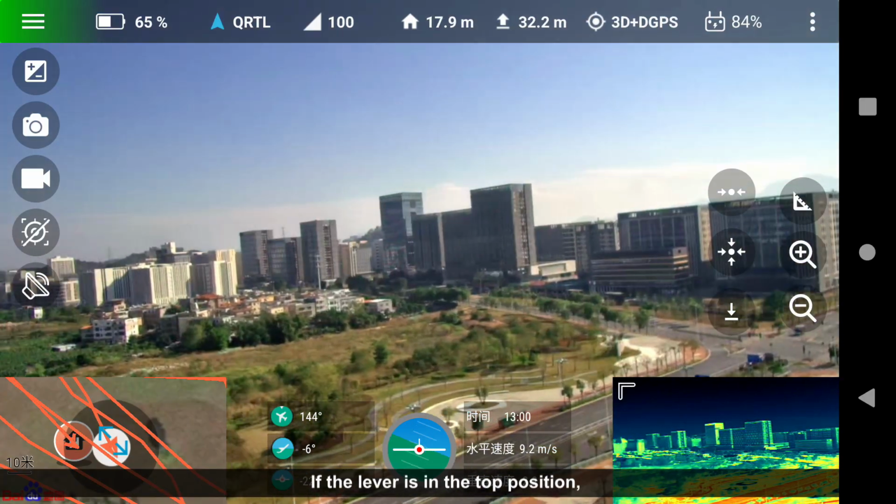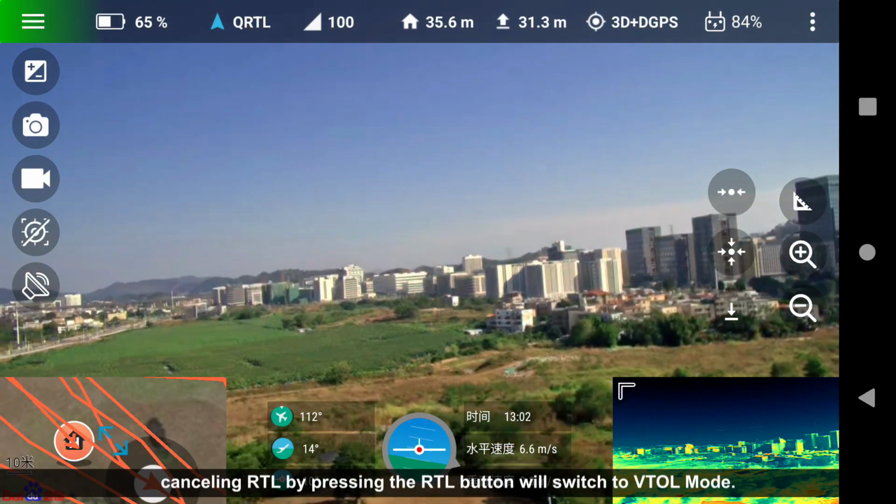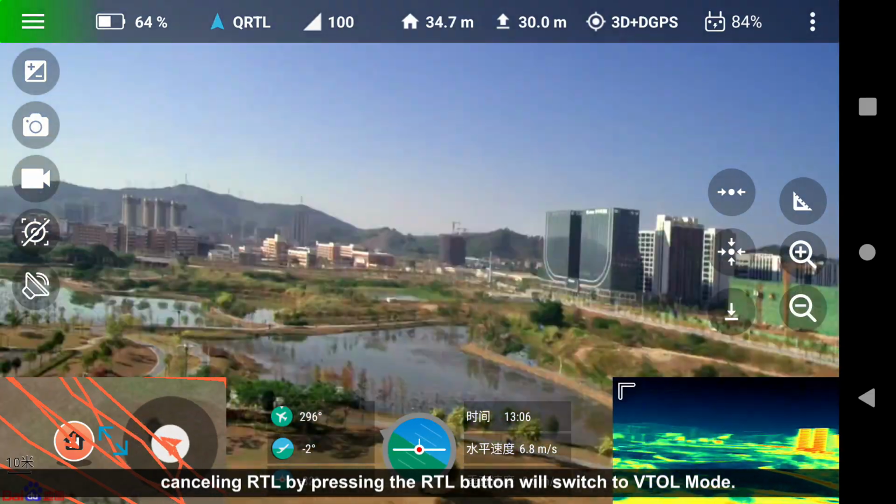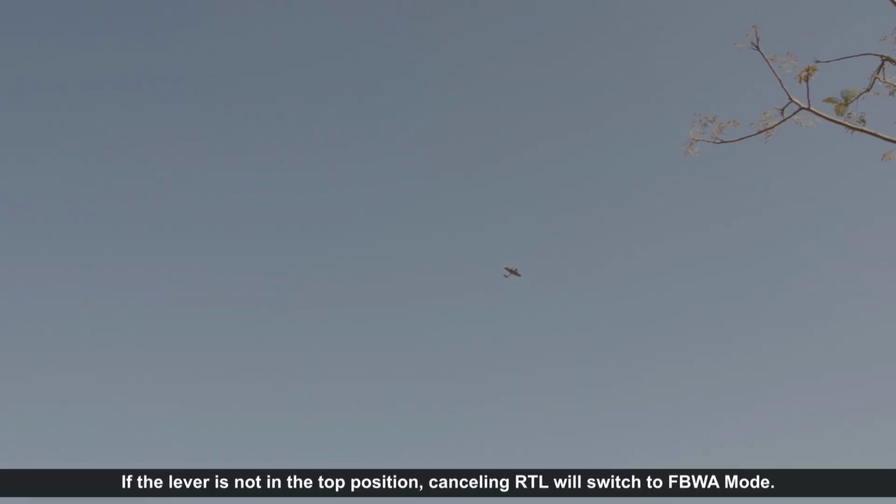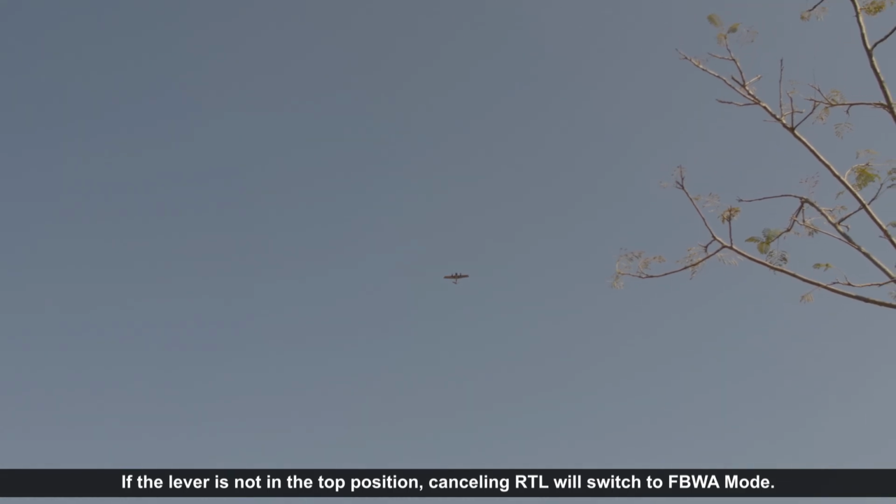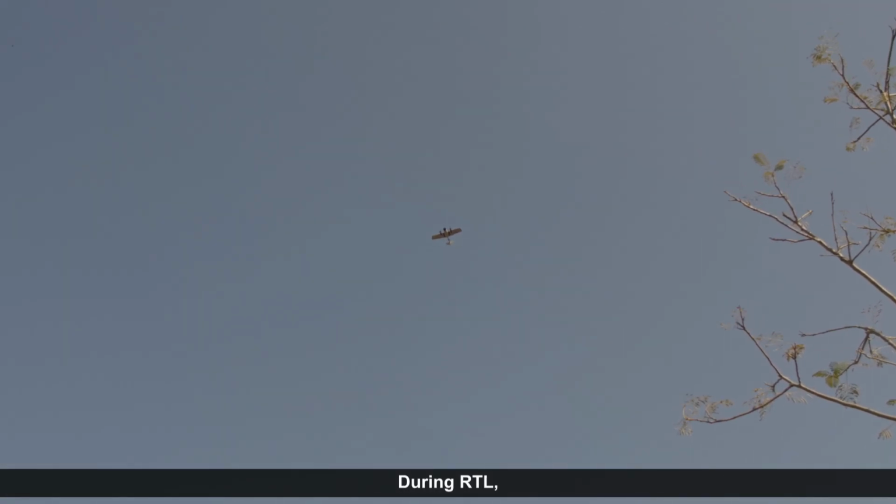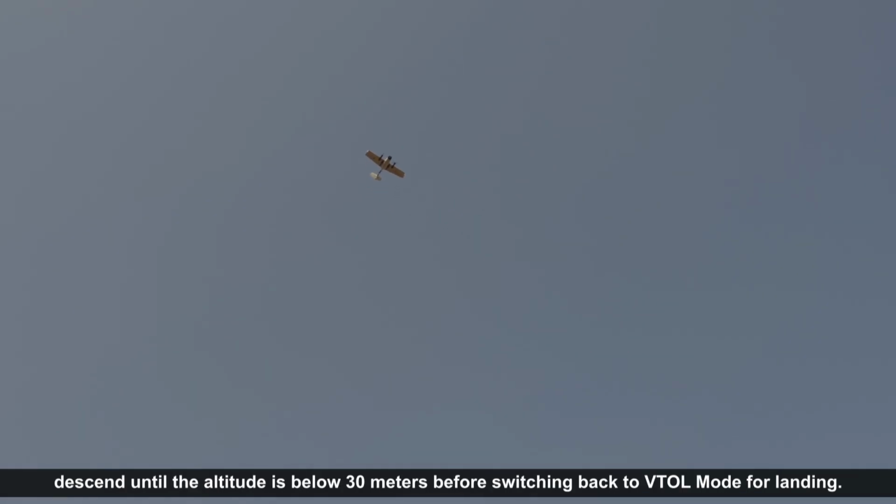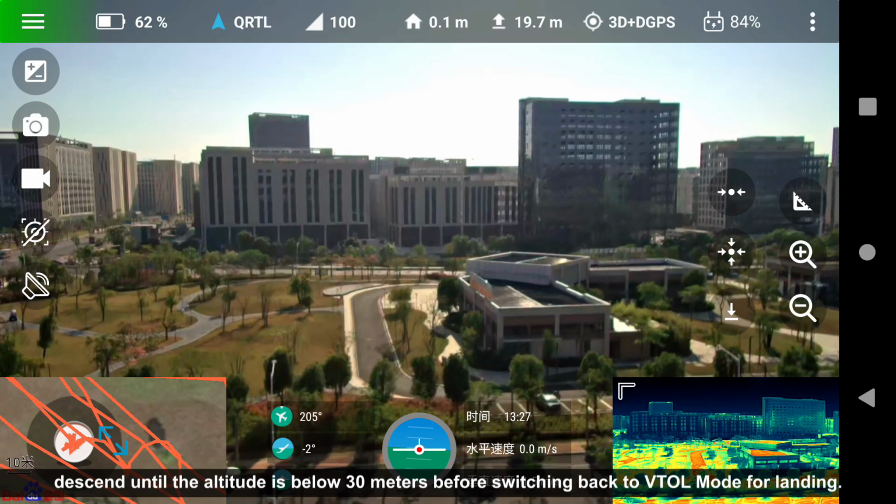Ignores lever state if the lever is in the top position. Canceling RTL by pressing the RTL button will switch to VTOL mode if the lever is in the top position. Canceling RTL will switch to FPWA mode otherwise. During RTL, ensure there are no obstacles within a 100 meter radius of the landing point. The aircraft will circle within a 100 meter radius above the home point during RTL. Descend until the altitude is below 30 meters before switching back to VTOL mode for landing.